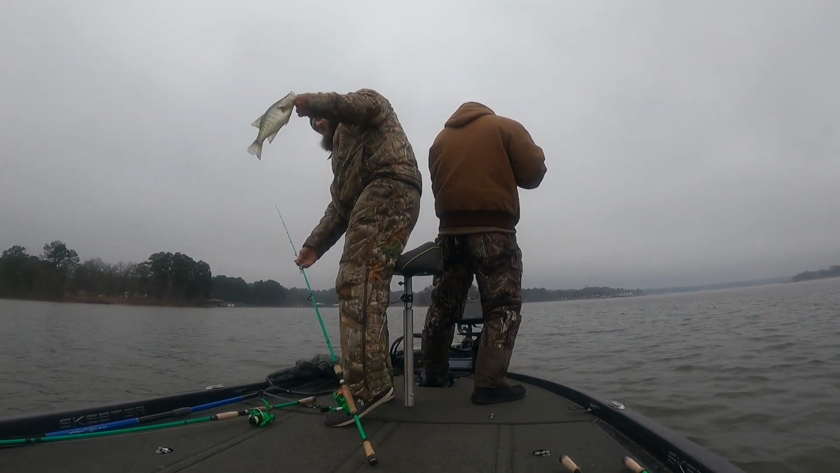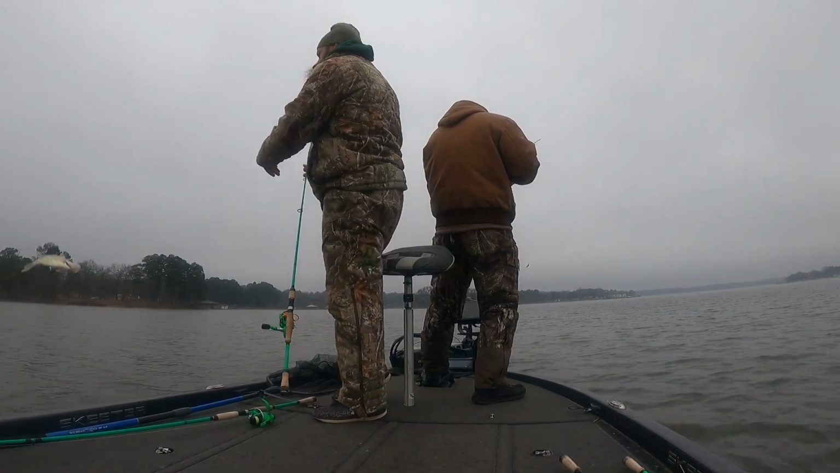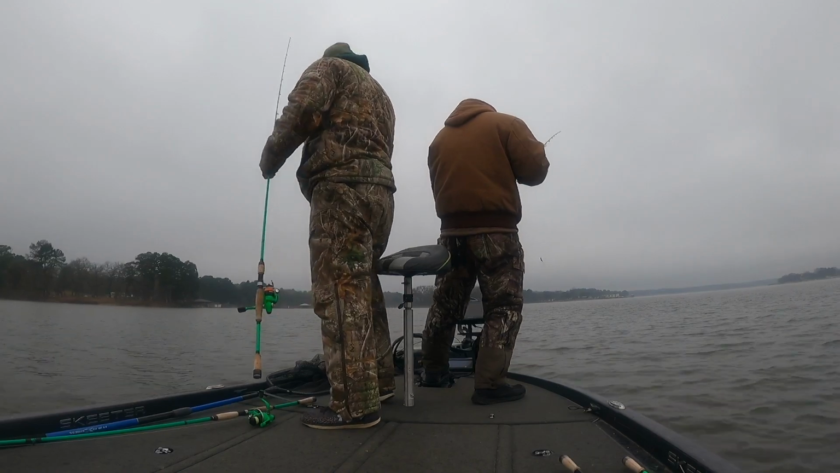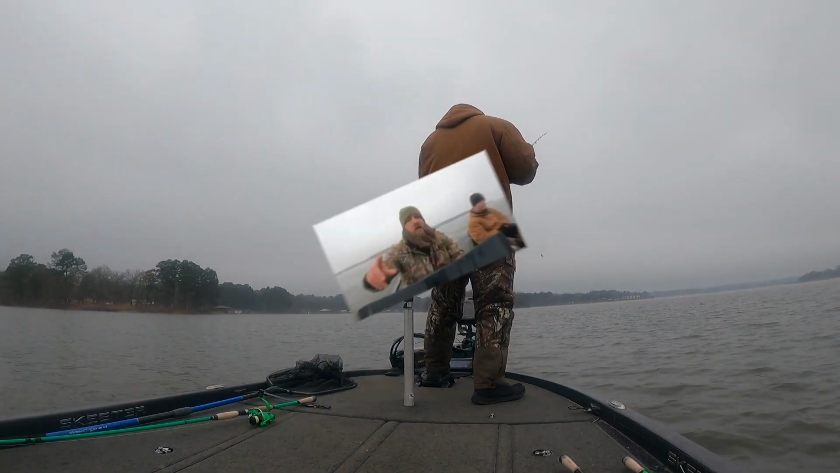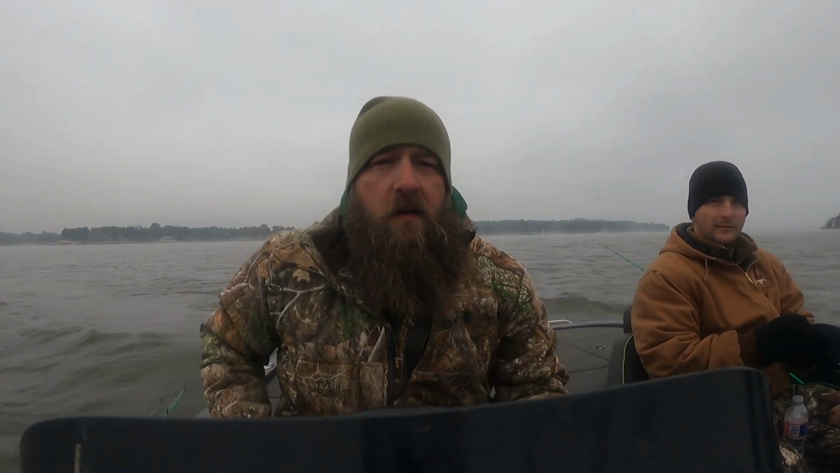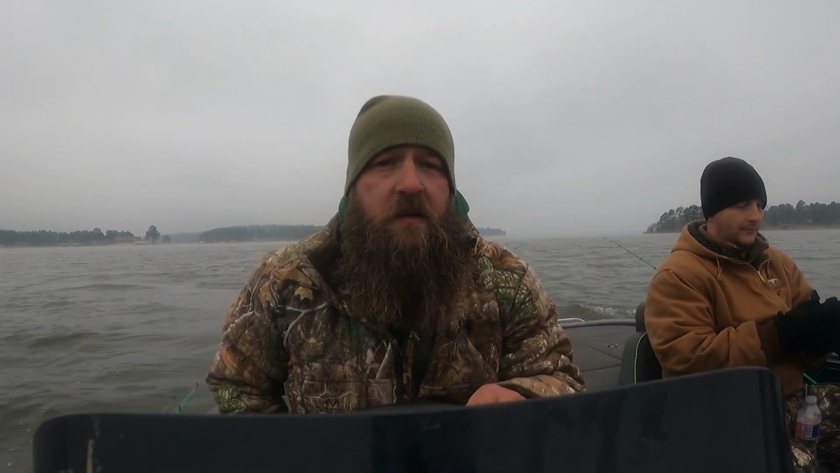That hook too. I'm gonna retie. Well, got a little windy on us and the fish started getting funky. All right, guys, well, it got really windy, it got really cold, the fish got funky, and they were running from the boat, running from jigs, and then the battery died on the GoPro.